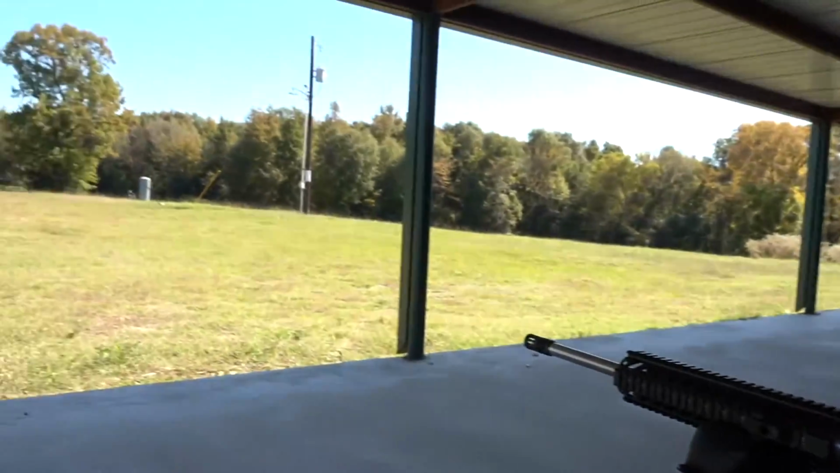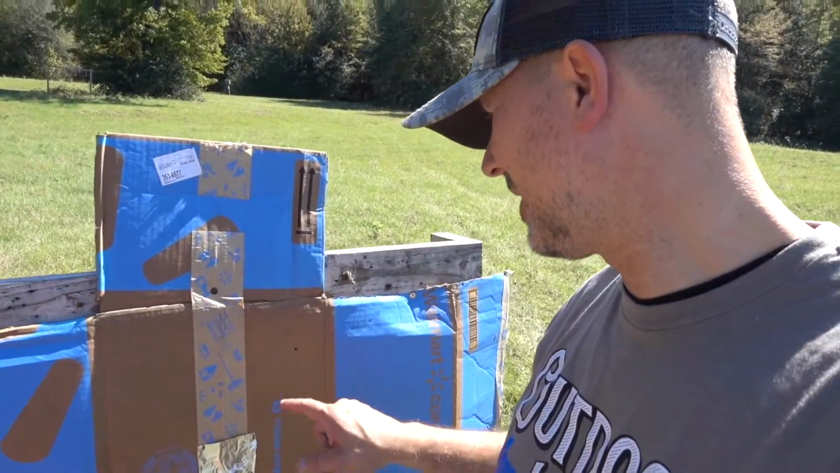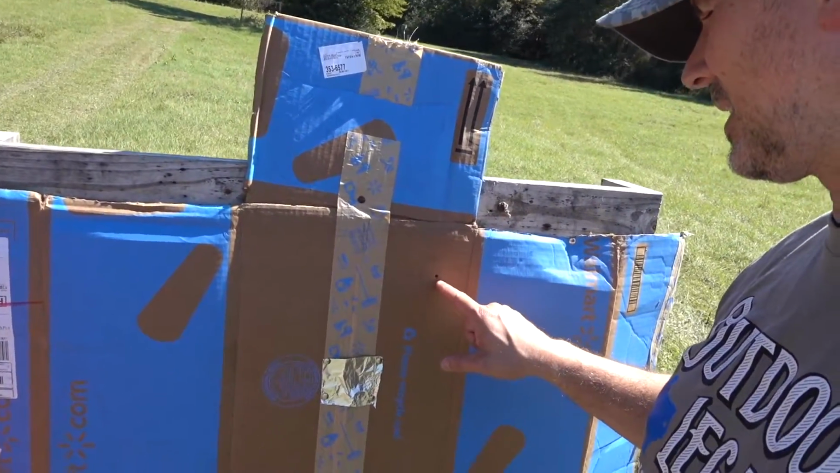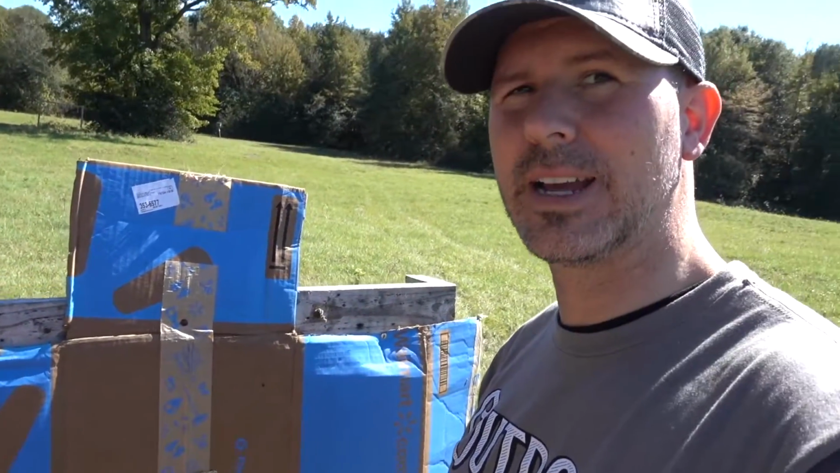There's a lot of different things out there that people use, but I've got my target set up right now at 50 yards and I've got the tinfoil on it right now. We're gonna take our first shot, see where we're at, and then we're gonna start the zeroing process. All right, so I took my first shot. First shot was high and to the right, but that gives us a starting point, so we can get down to that main piece of tinfoil.